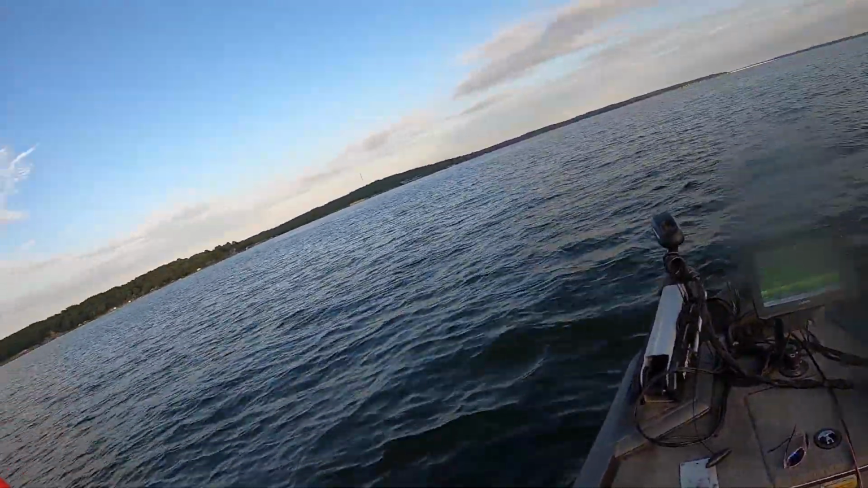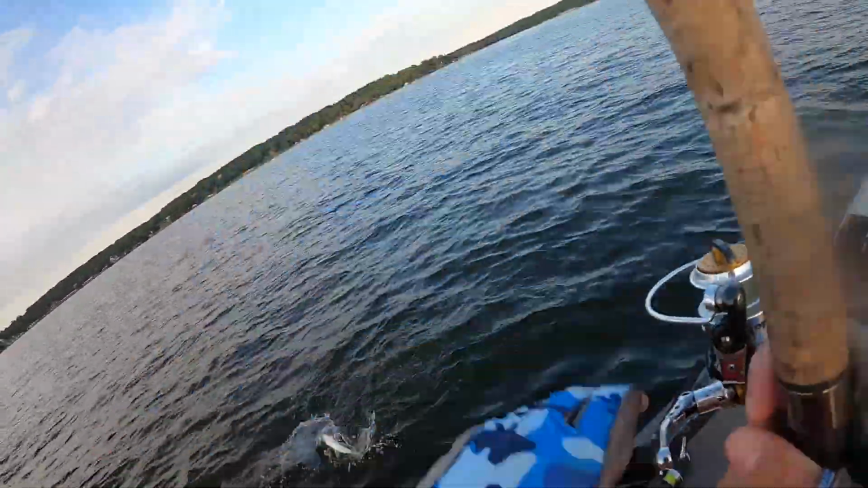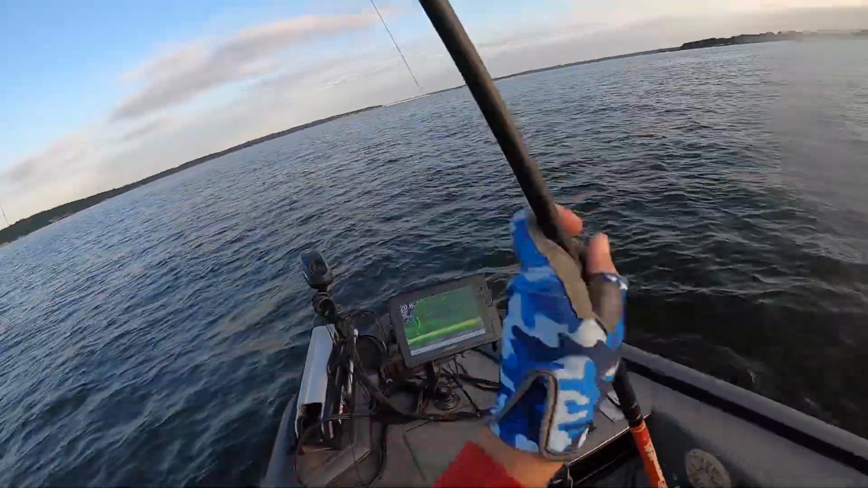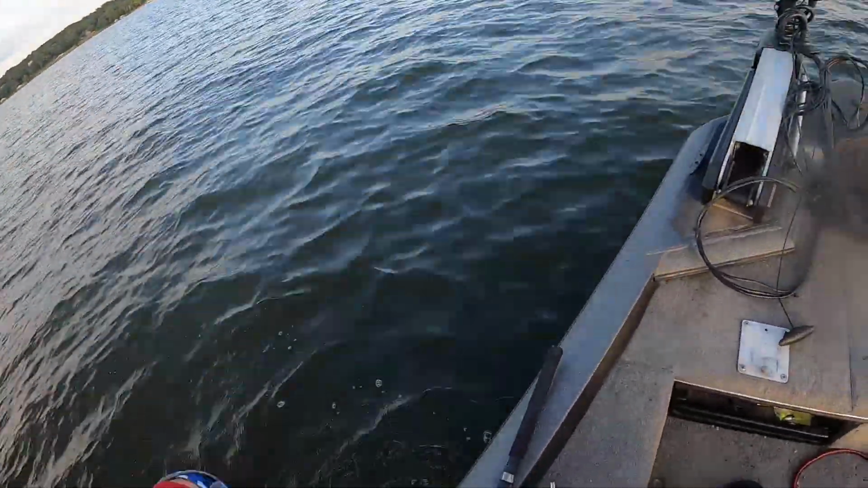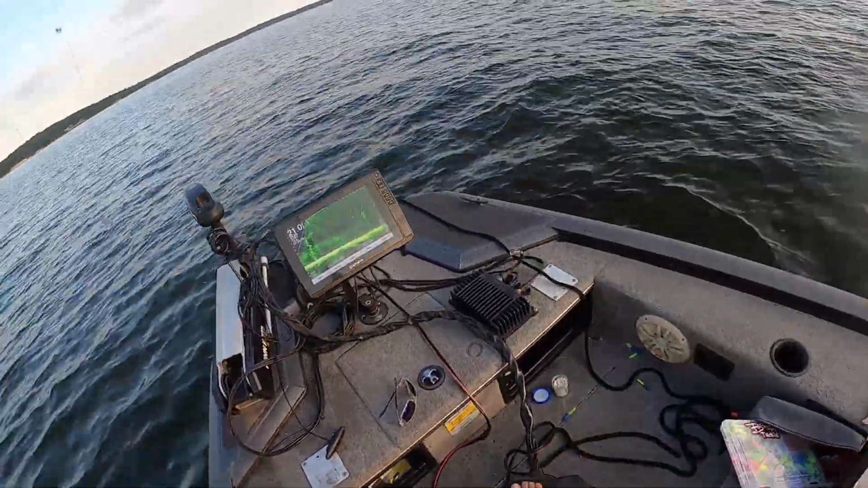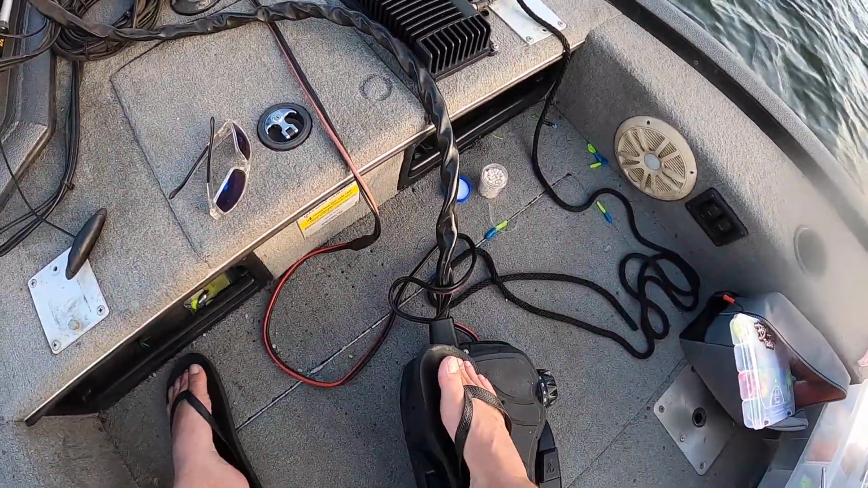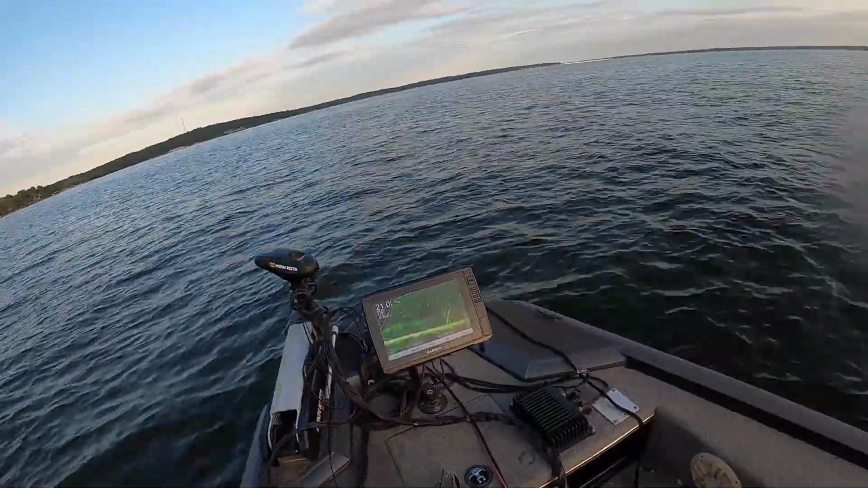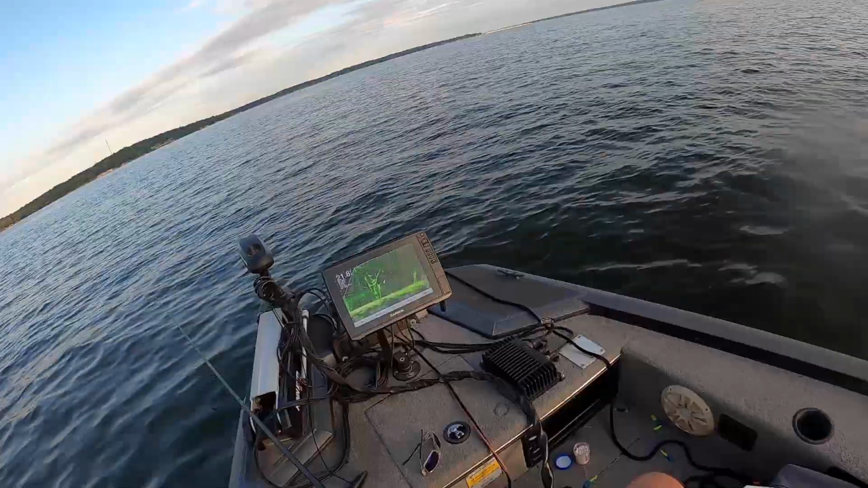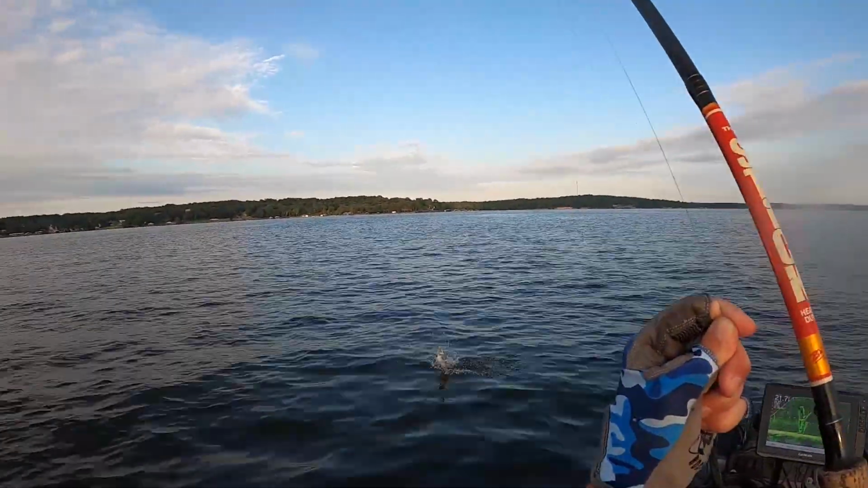He come and got it. That feels like a good fish. Oh, and that's why, because it's a Gasper goo. Alright, we're finna get away from these damn goos. Get out of my boat, Gasper goo. Out of my boat, son. Out. Get out here, Gasper goo. Be a crappie. Be a crappie. Yes.